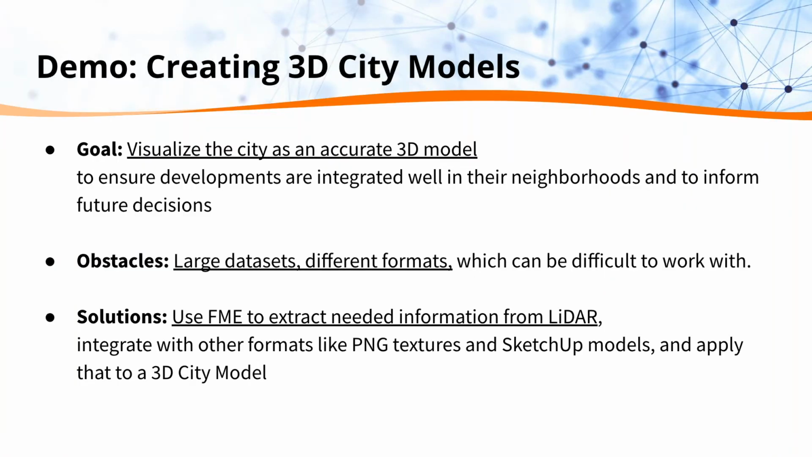The goal of this workspace is to integrate data from a variety of sources in order to create an enriched visualization of the city in 3D. And that can then be used to inform decision making in uses like planning and development. We're going to overcome all these obstacles of different various data sources and formats by using FME to extract the information we need from LiDAR and create that visualization.